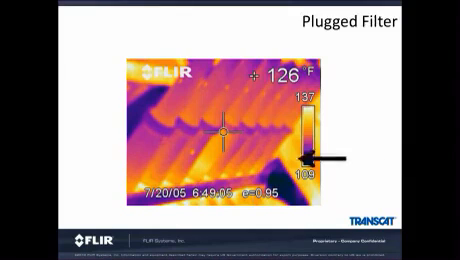In this example, we can see that one filter stands out from the others. We had talked earlier about looking for uniformity, what doesn't stick out. In this case, one of the filters is about 10 degrees warmer. The increased temperature was caused because the filter was clogged. This is not a target normally scanned by a thermal camera, but obviously one can benefit from. And the reliability engineer or the maintenance person was able to determine which one of these filters was actually having the problem.